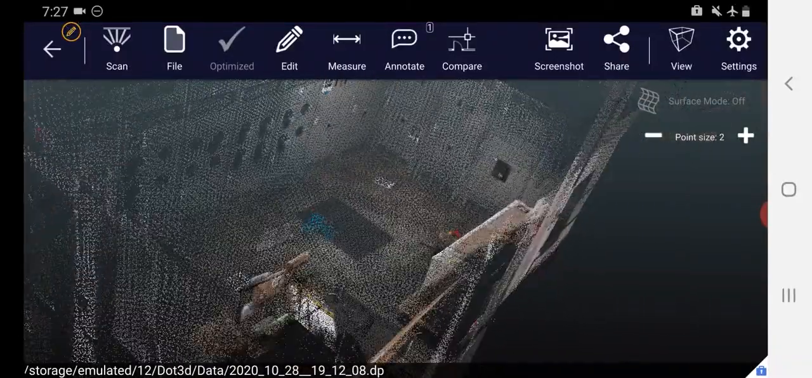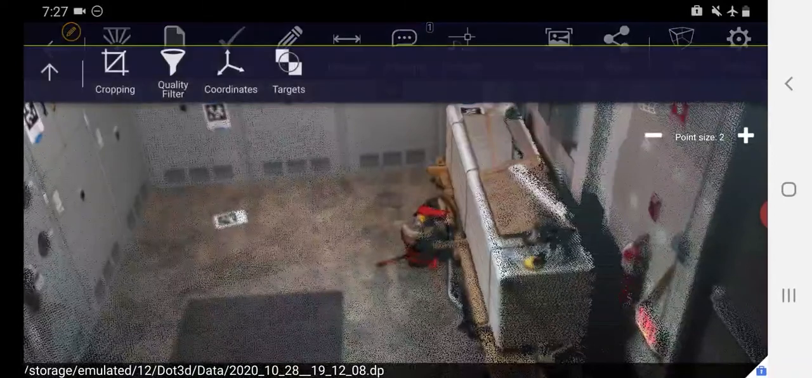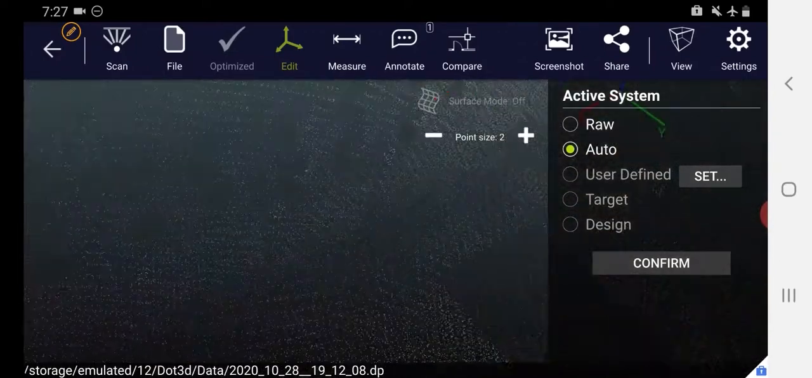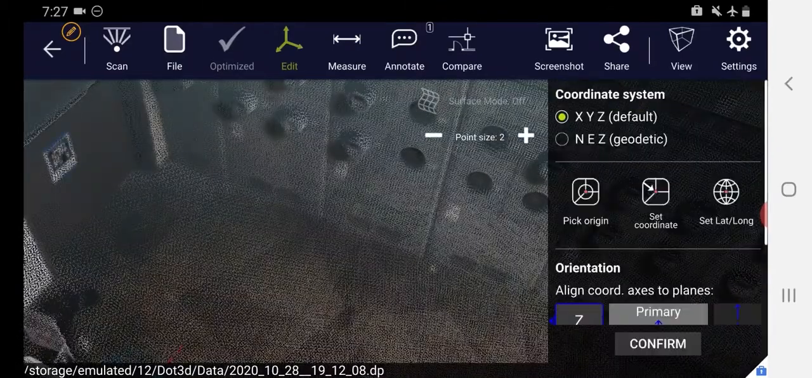So if I want to manage my coordinate system to make sure my scan data comes in upright in third-party software, or reference it to a known coordinate that I have from another scan or a CAD model, I can go to Edit, Coordinates. And you'll notice that Dot3D in this latest release is very intelligent about its guesswork and assigning the coordinate system automatically to the corner of the room. But for this example, let's say we wanted to put it in the other corner of the room. Now I select Set, and I can set a known coordinate, a known latitude, longitude, or just a generic 000 point, which we'll do in this case.